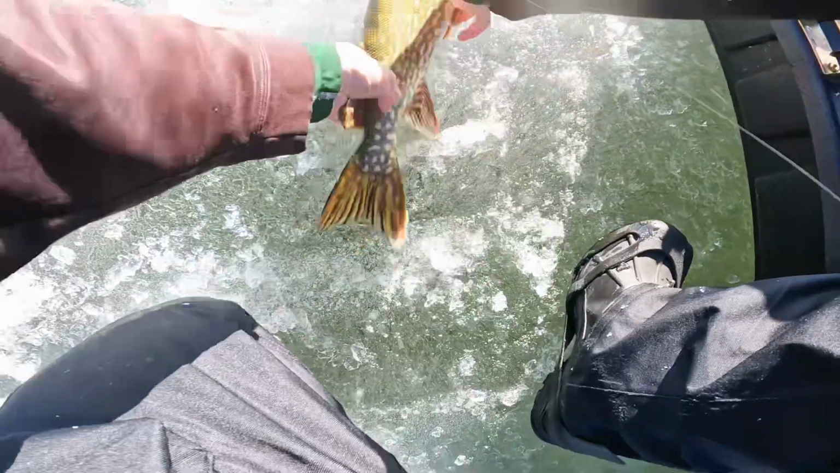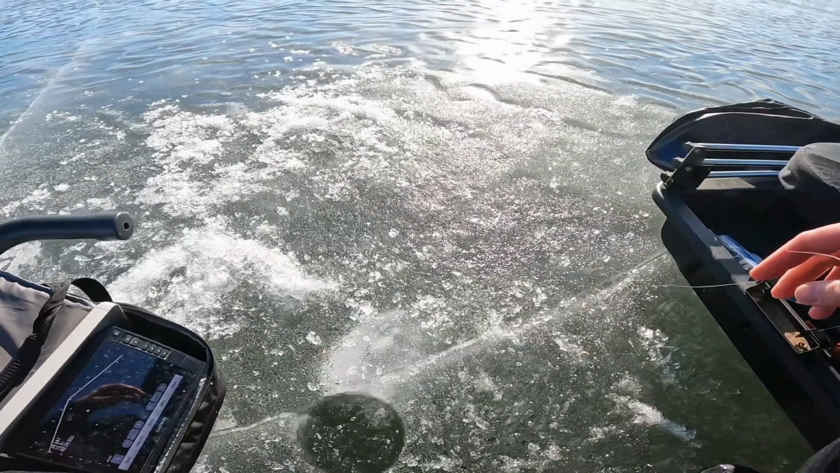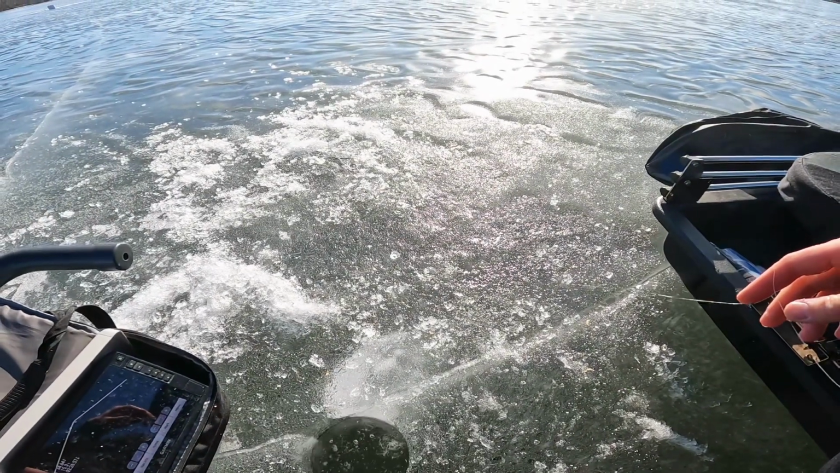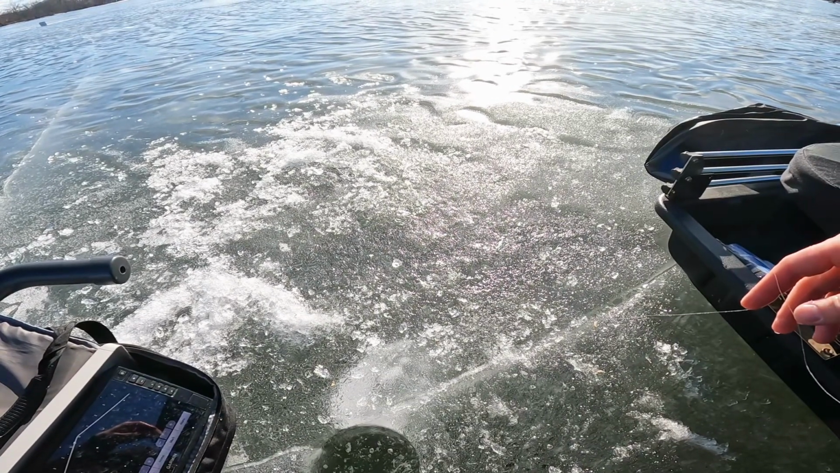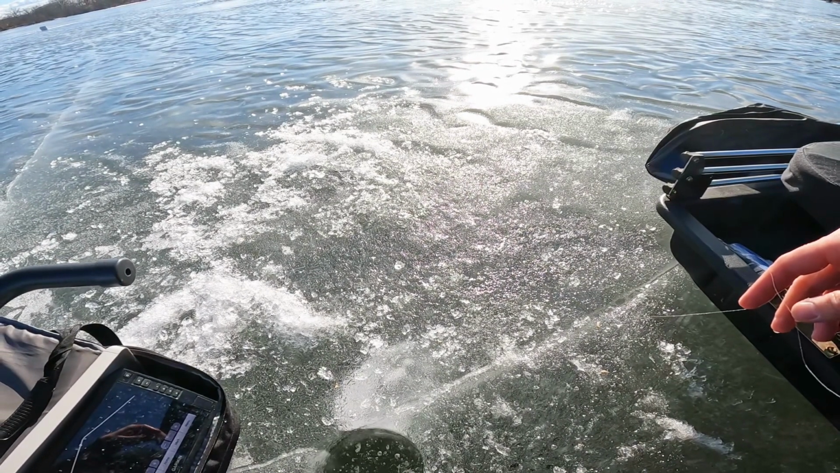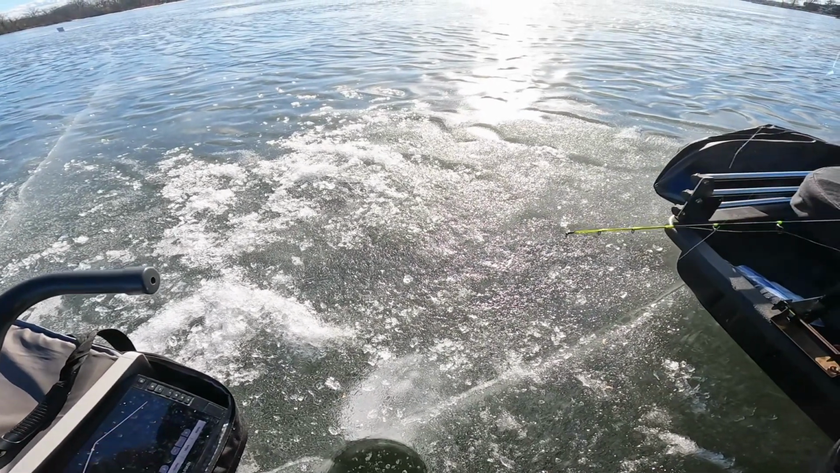All right, buddy. I'll let you go. There he goes. Well, I don't think we can top that. With multiple shiners out, multiple tip-ups, we caught our second pike on a waxworm. That's awesome.